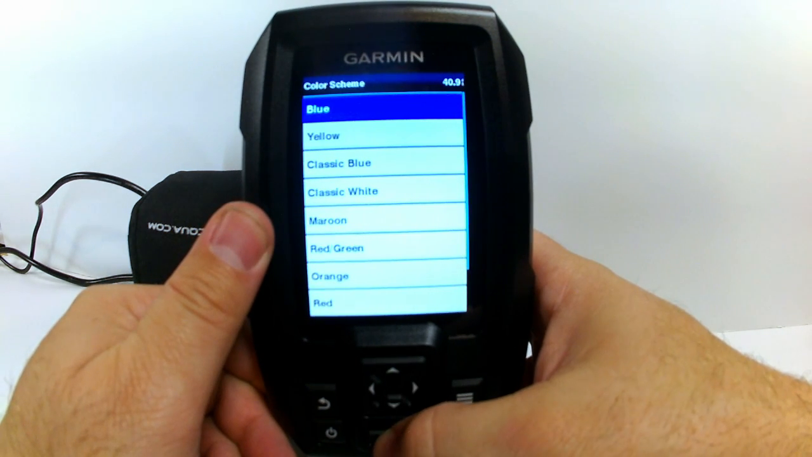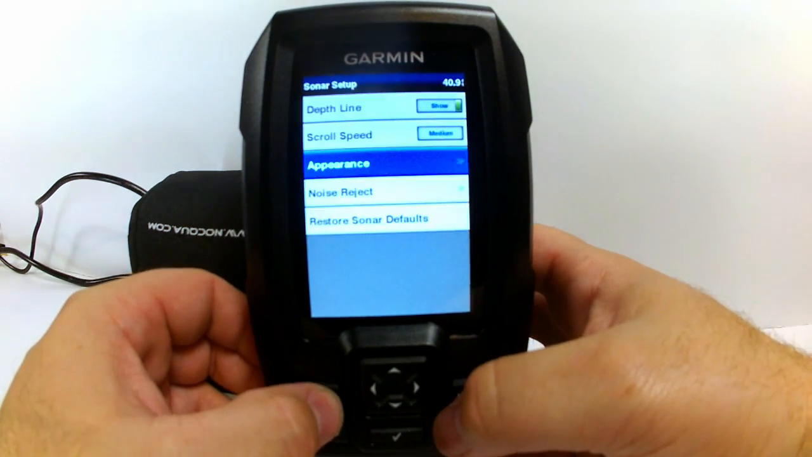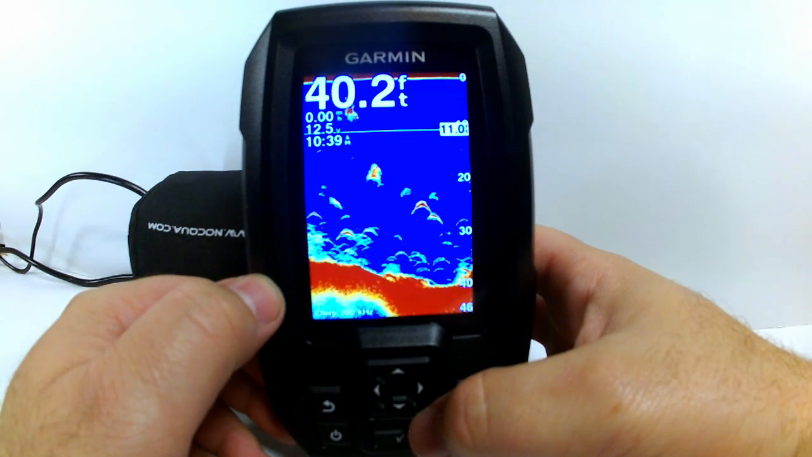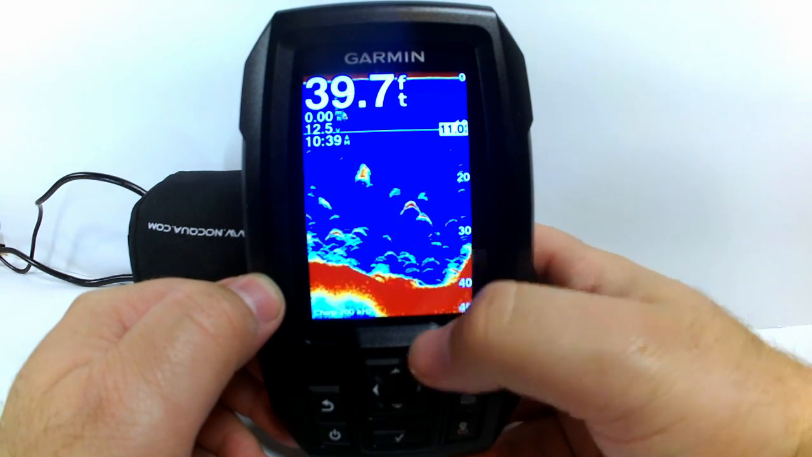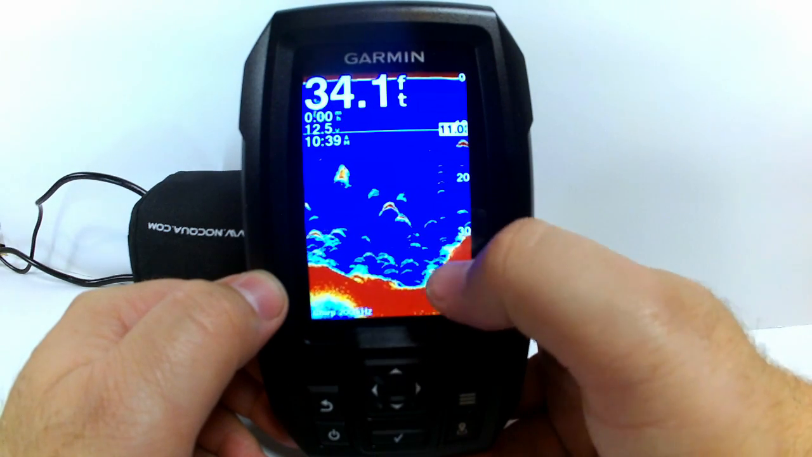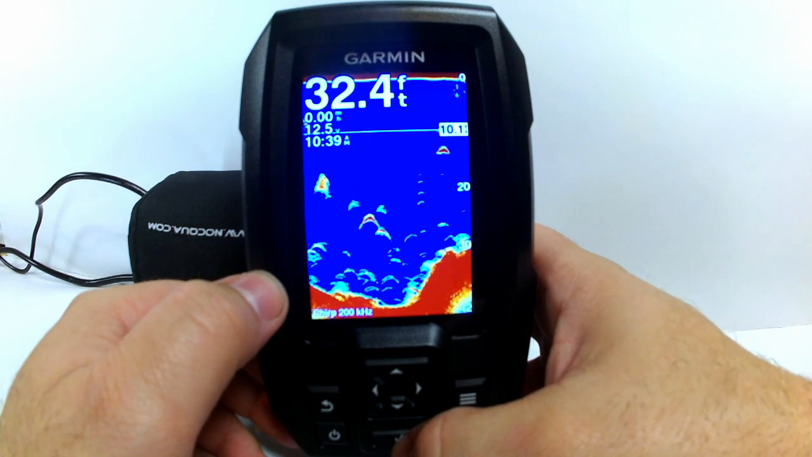One is I enjoy just the straight blue. And with that blue, this is what it's going to look like. Just standard. Shows up hard returns more red, and the lighter returns are going to show up in this orange or yellow here as far as how strong the returns are.